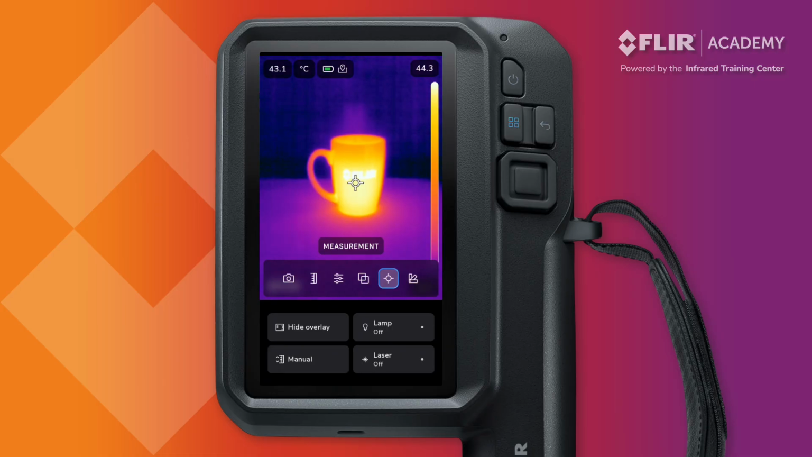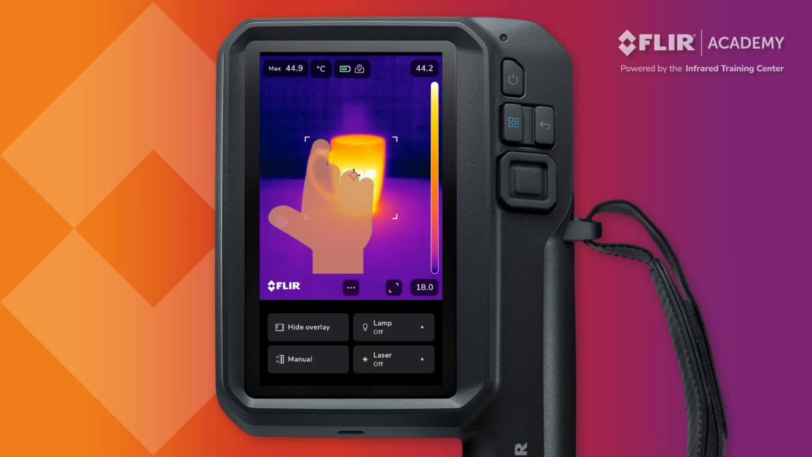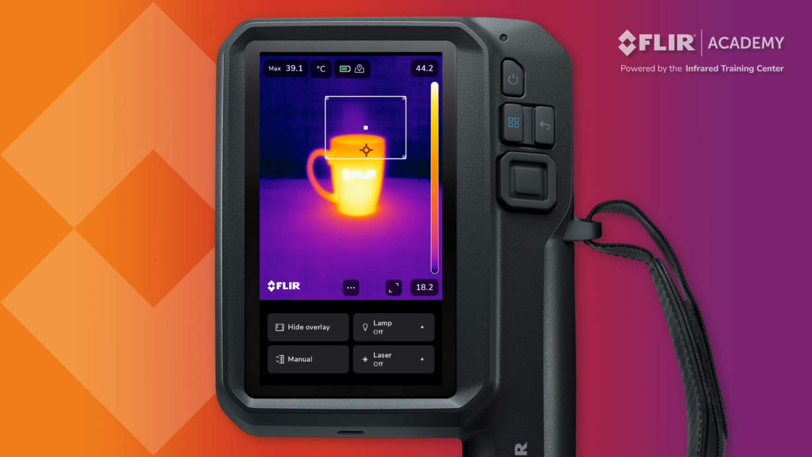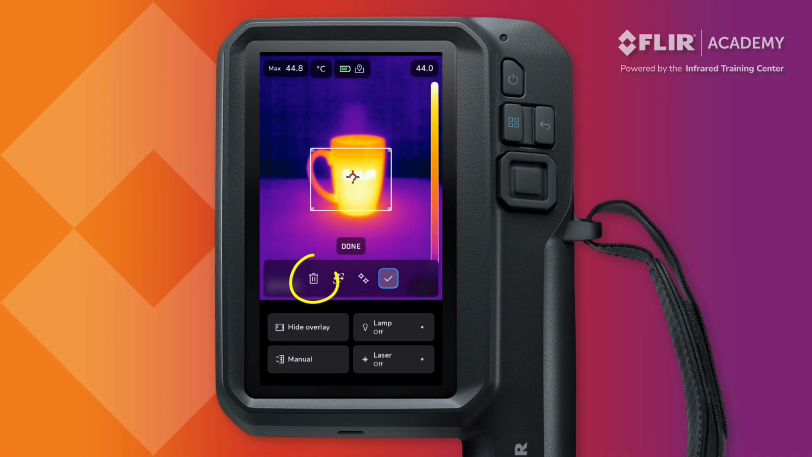With the area boxes, tapping any of the corners will highlight the box and allow you to drag it and change its size. You can also reposition an area box by pressing and holding the center of the tool to drag it around the screen. To remove a tool, press the 3 dots when the tool is highlighted and select the delete icon to remove